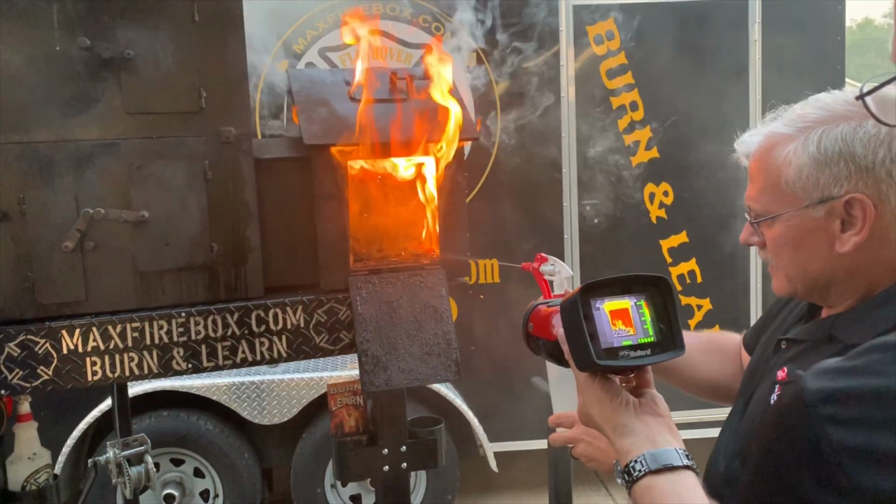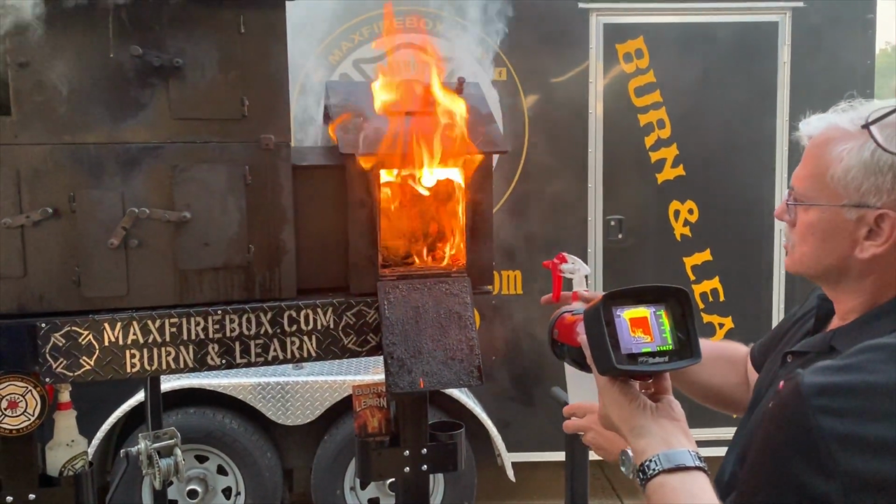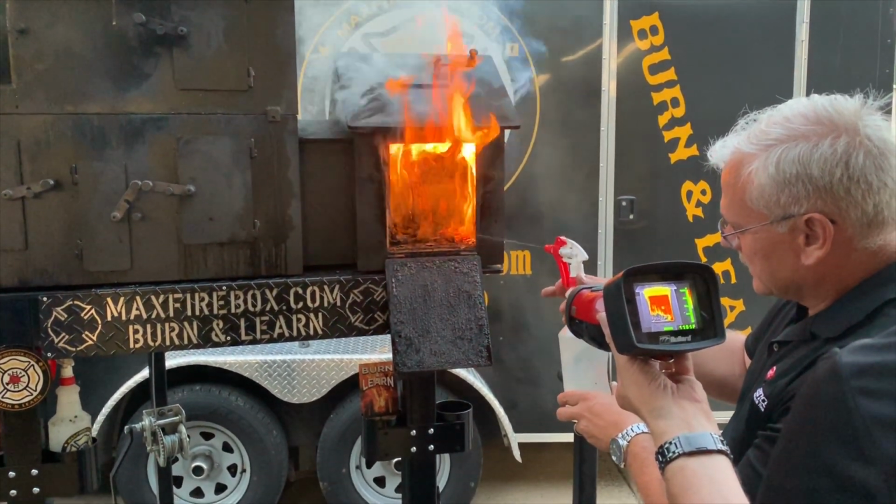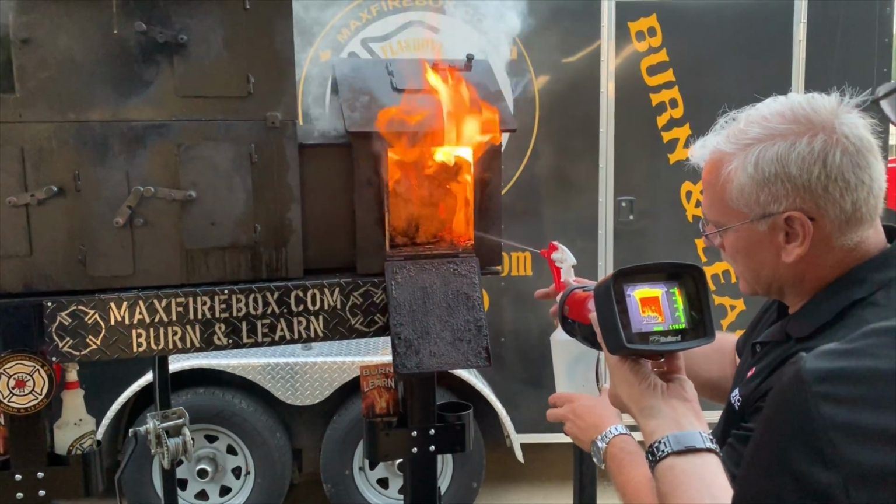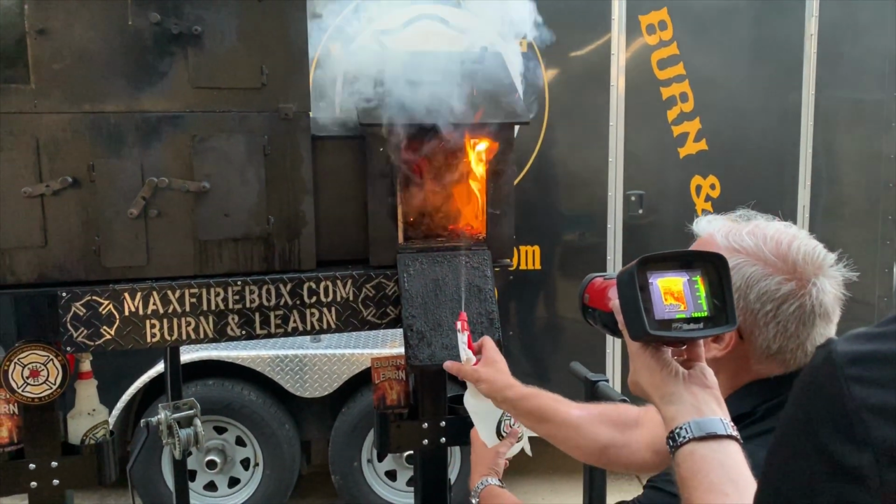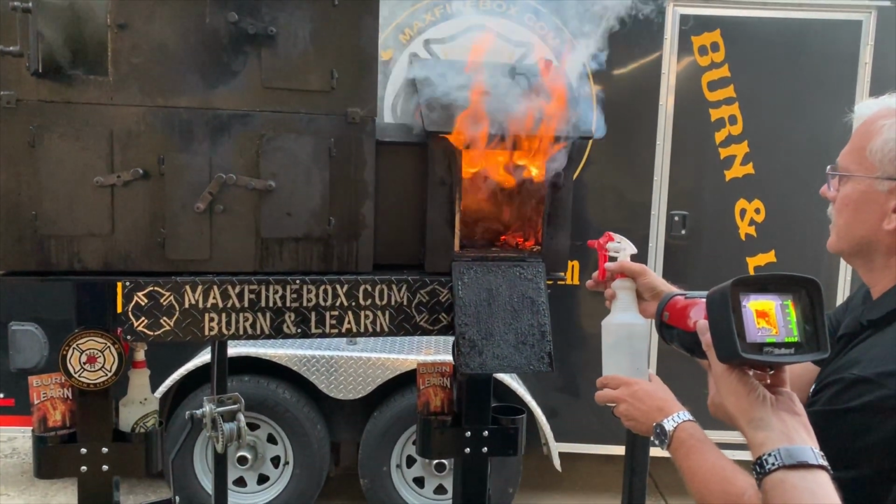It shows, and it probably shows on the camera also, doesn't it, Brendan? I'm countering the heat release rate. And now, the mistake that they make with fog, they flow it and then they stop. Don't stop. Okay, I'm overcoming the heat release rate even with a small amount of water. Now if I go up, I'm cooling the gases. Then I'll work the bottom again.